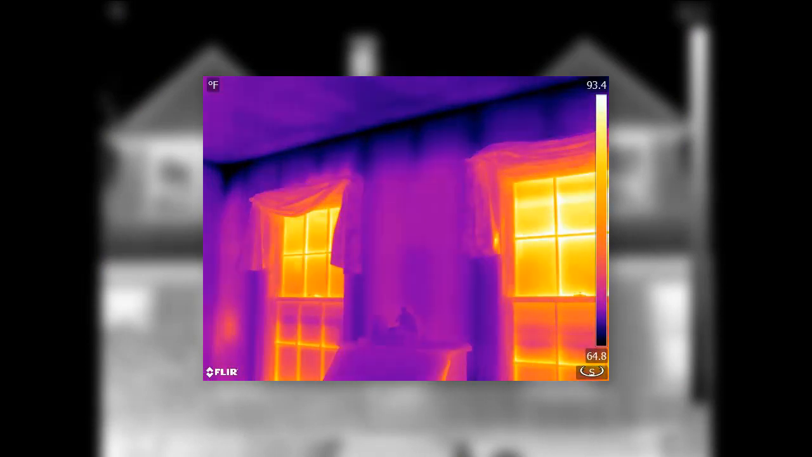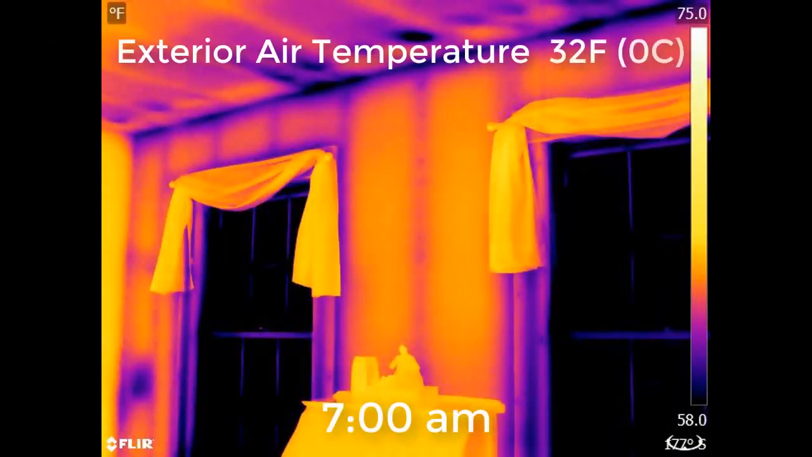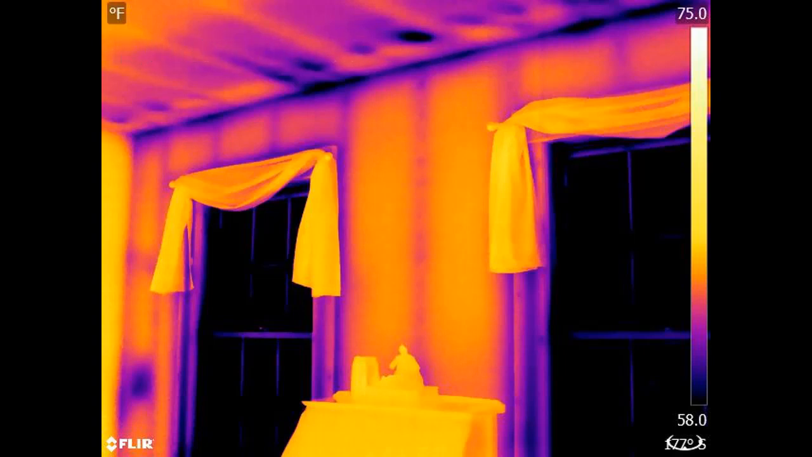in cold weather conditions. The house, a 1930s Cape construction, has a wood frame with what we believe to be fiberglass insulation in the walls. The outside temperature here at 7 a.m. is about 32 degrees Fahrenheit, which is 0 degrees Celsius. On the inside, it's 68 Fahrenheit, or 20 C, so the movement of heat energy, at least via conduction through the wall, is from inside to outside.